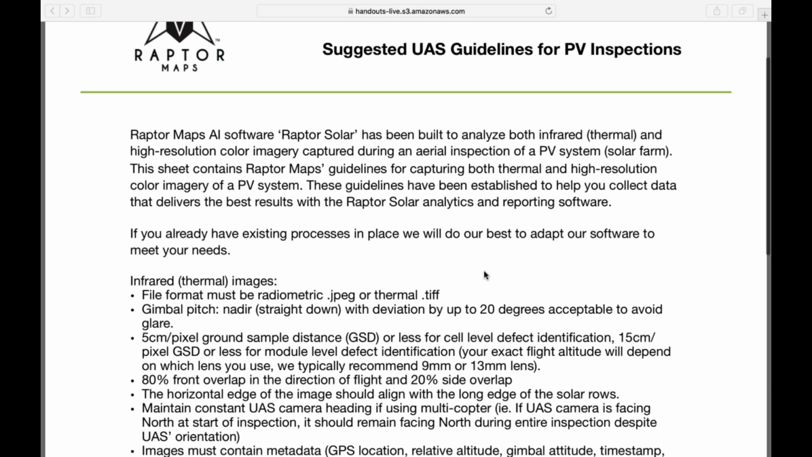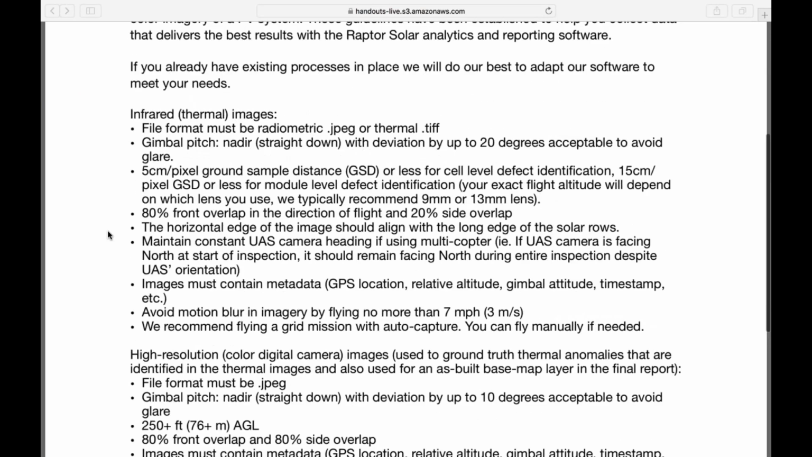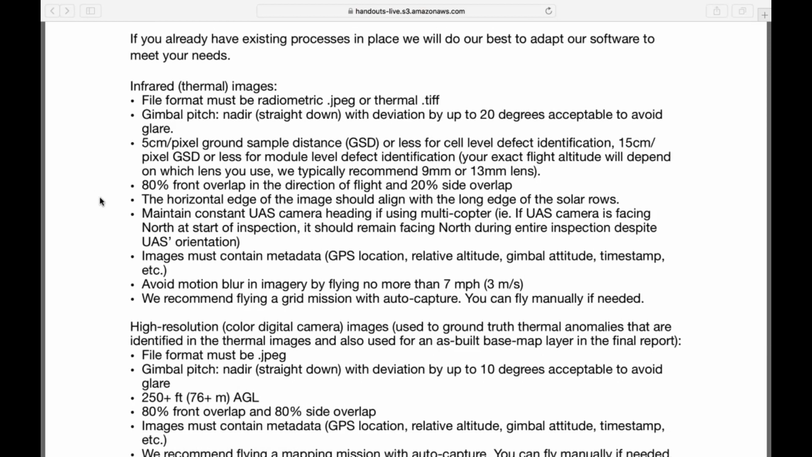And looking at it, the big one that popped out for me was the 80% front overlap and 20% side lap. You can input that here whenever you want. When we're trying to set up the machines to do this, and we have two imagers on there, I've already done a couple of videos that discussed how taking two images from one drone might be a problem. Two separate cameras doing the same thing.